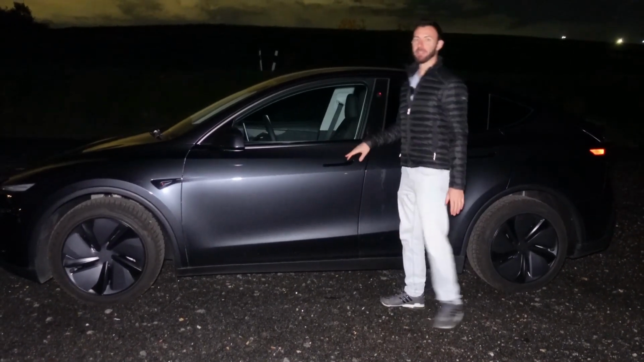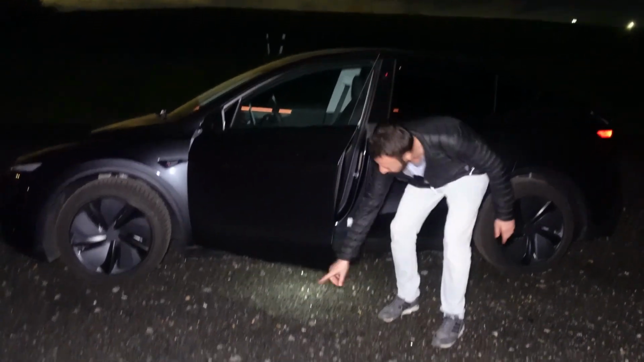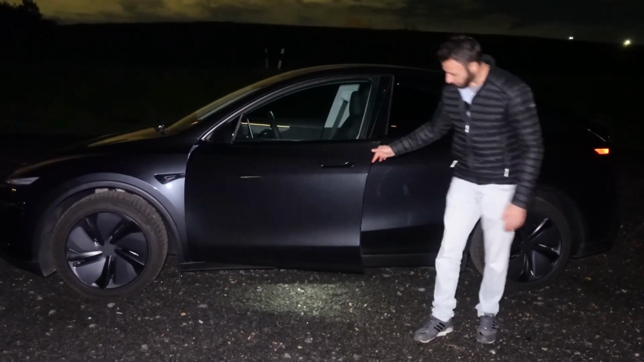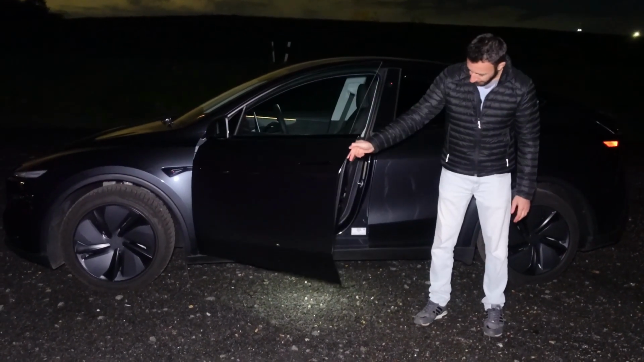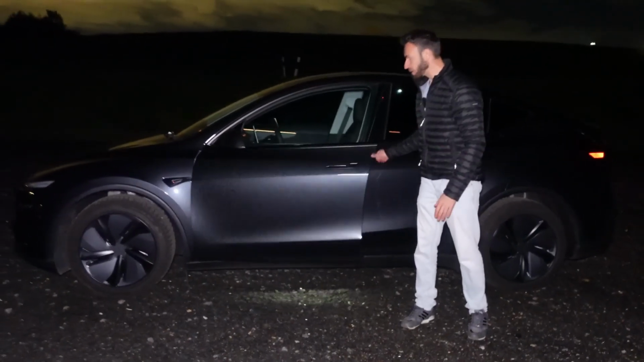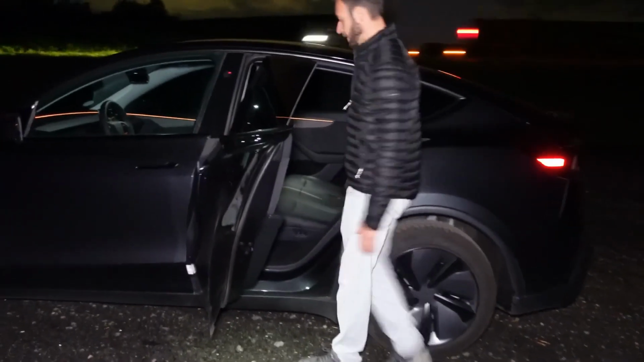If you have the Model Y Performance, which we'll see in the next video, you'd also have a light projection down here with the Plaid logo, which isn't present on this one, so we don't have any light projection here. Still, it does light up. Well, the door sill or the entry area is illuminated a bit when you open the door, but it's nothing spectacular. Then let's first take a look at the rear row of seats and how it's illuminated.